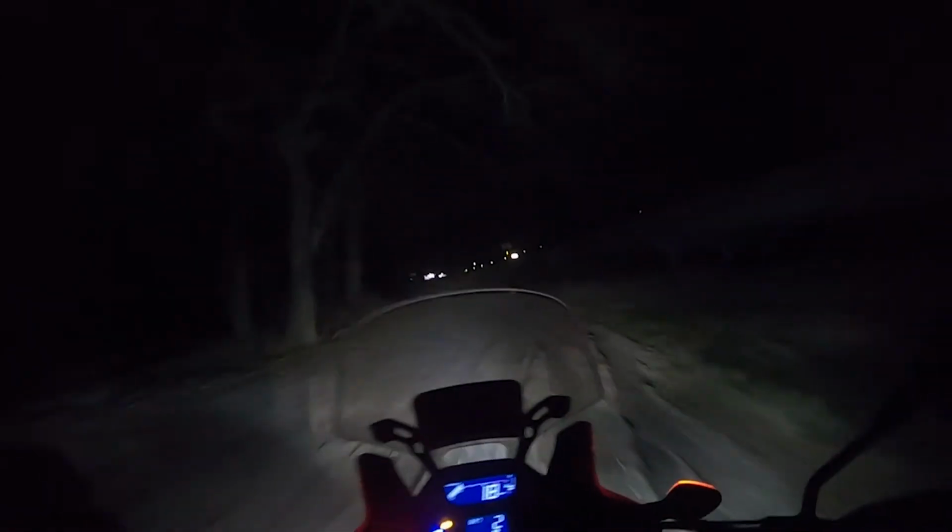So look how much more vision you have like this. Some deep ruts in those leaves. I forgot about that. Give it a little bit of beans.